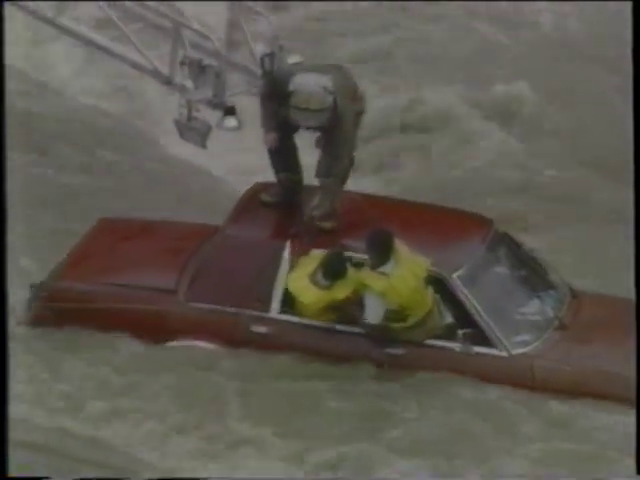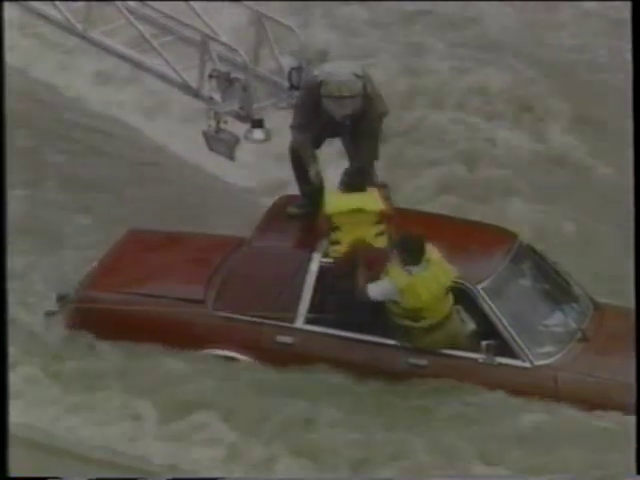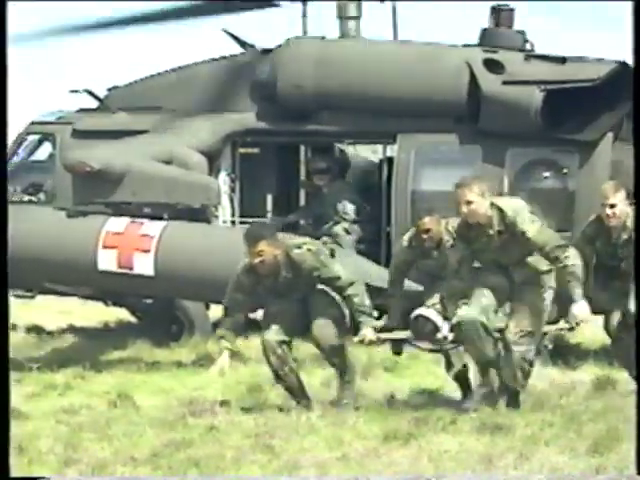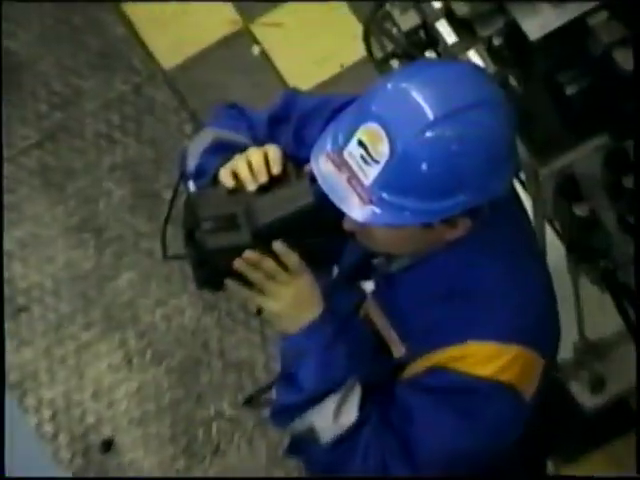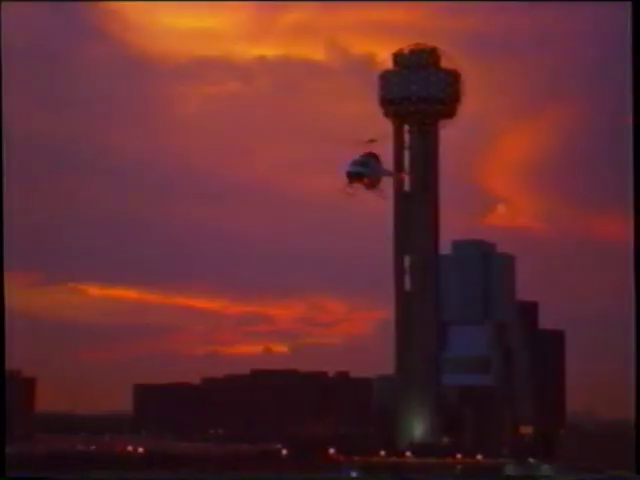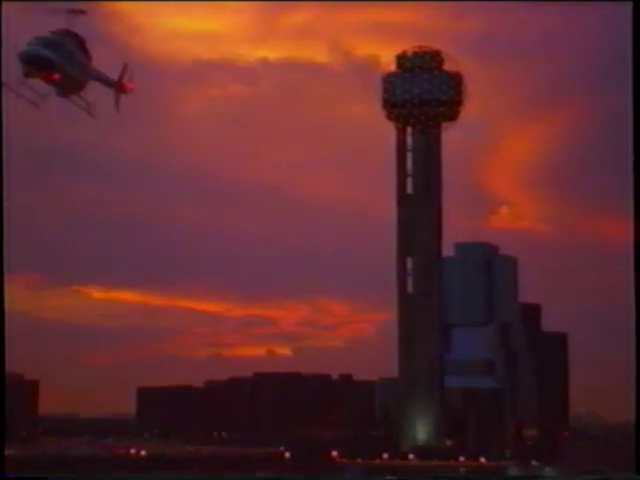Some heroes are created by performing feats of courage or bold exploits. The police officer, firefighter, or soldier. Some for special achievements in a given field, the medical or industrial hero. Whatever the situation, you can be sure that FLIR technology is helping make new heroes every day.